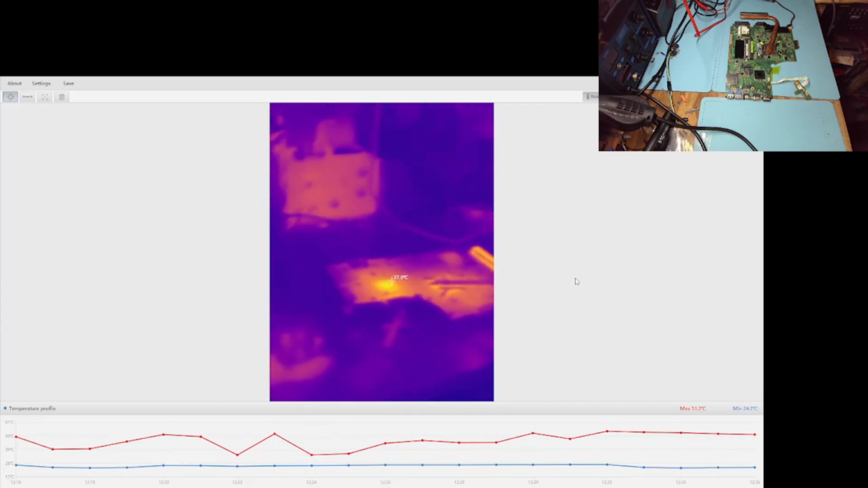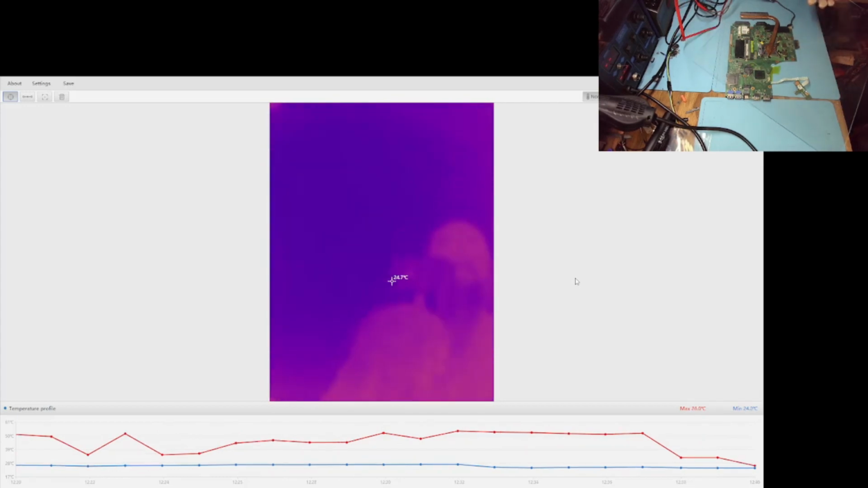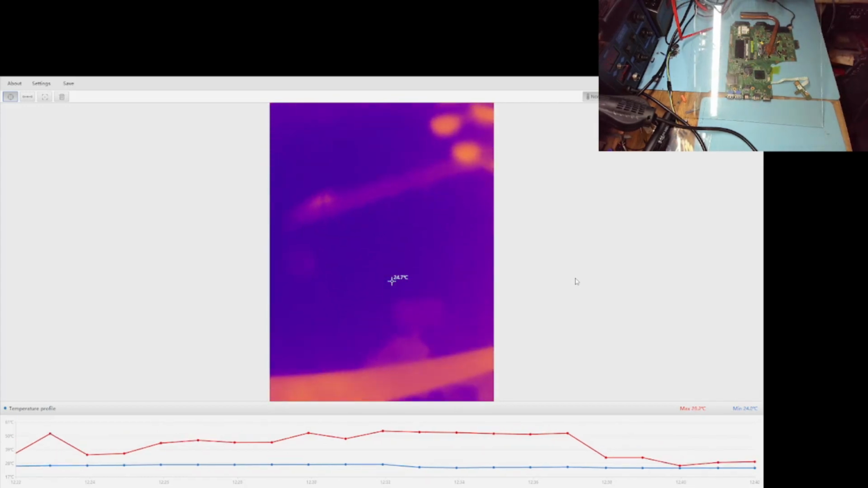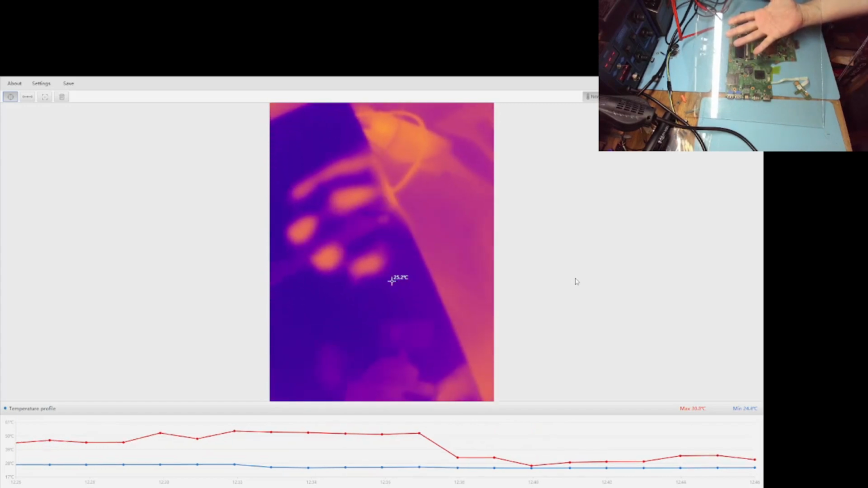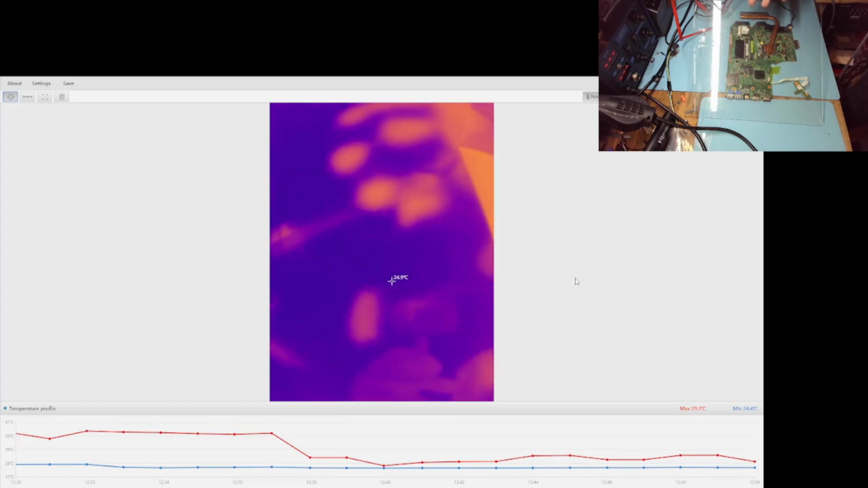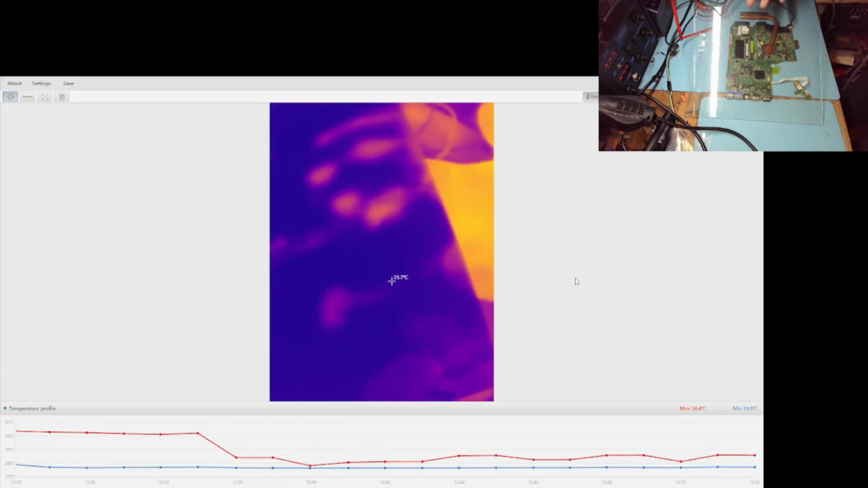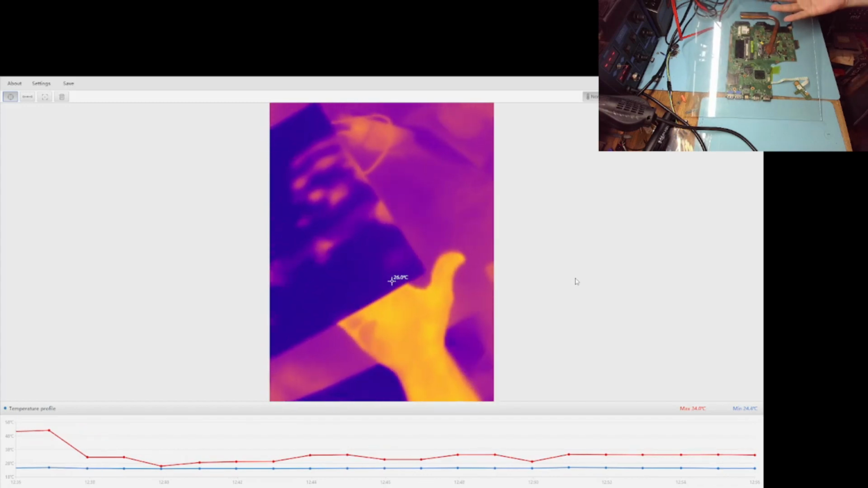Now check this out. So this is a clear glass. You can see it on the other camera. You can see my hand on the other side. Well, you can't see my hand on the other side. You can see the heat signature from my hand. But my hand disappears behind the glass.